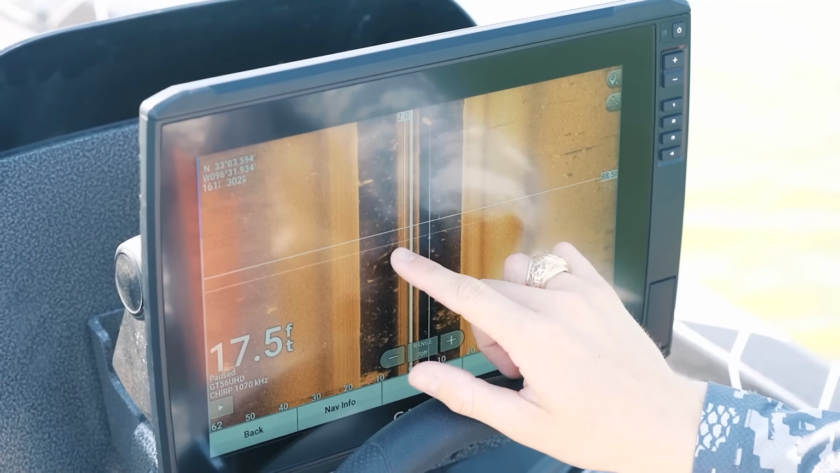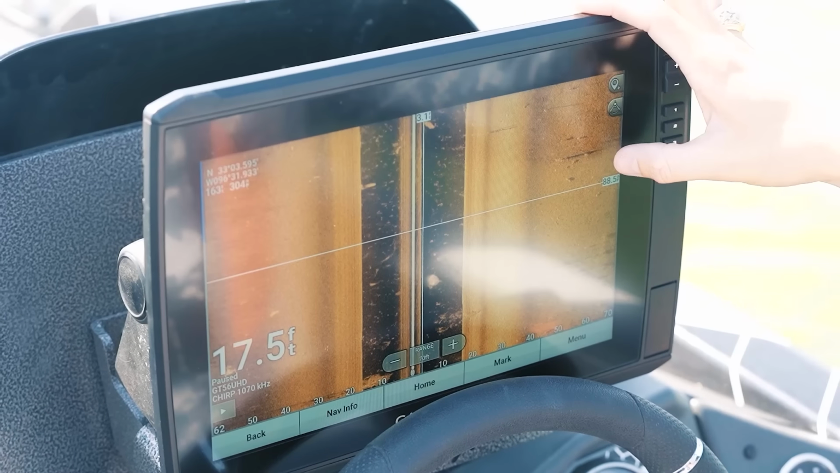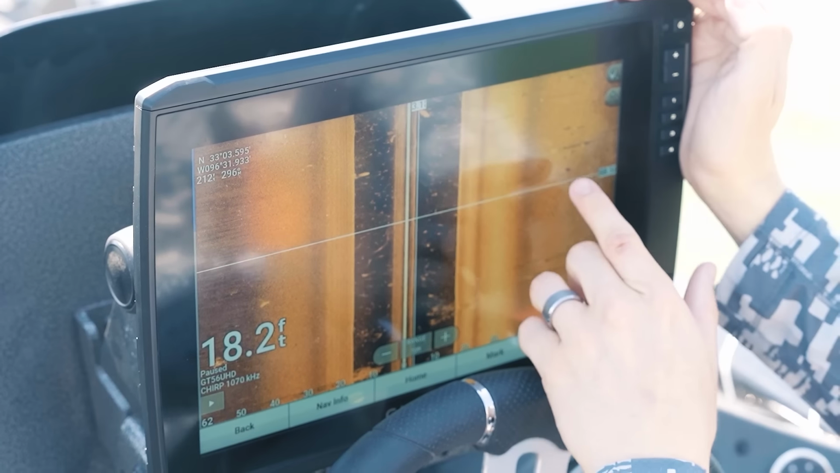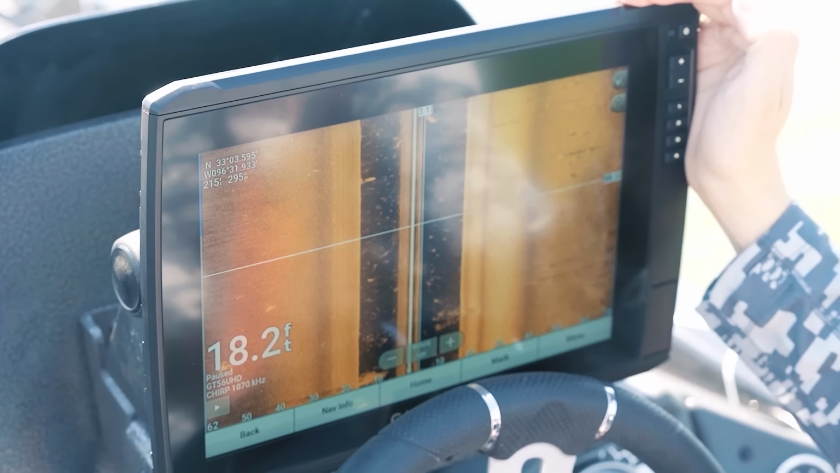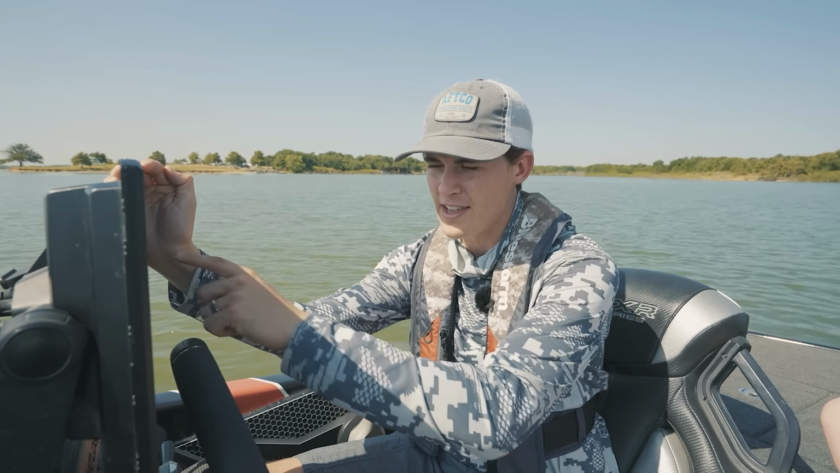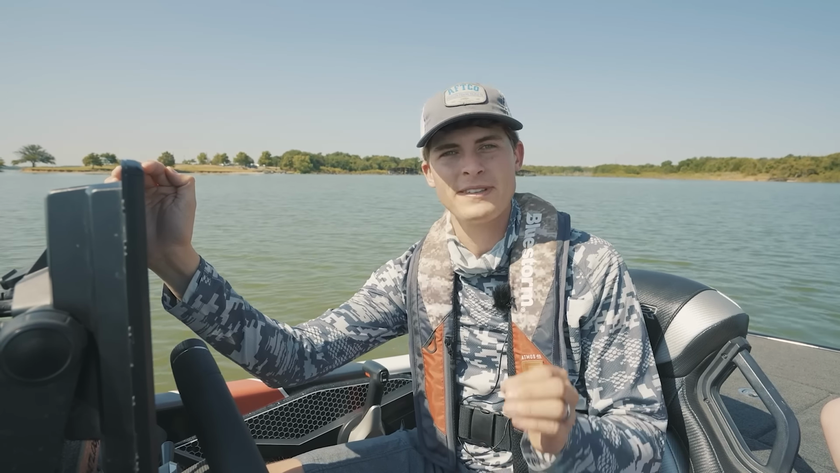The second thing, as I zoom farther towards where we recently marked, is this area over here. There are a few fish scattered around this, it just looks like a do-nothing area with what looks like a few stumps or trees in that area as well. That might be something to check.